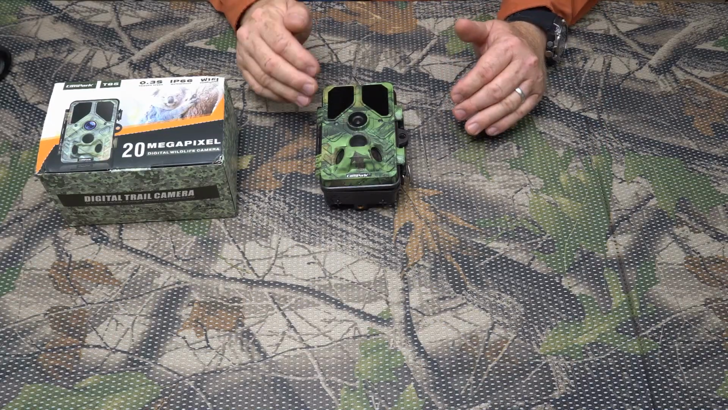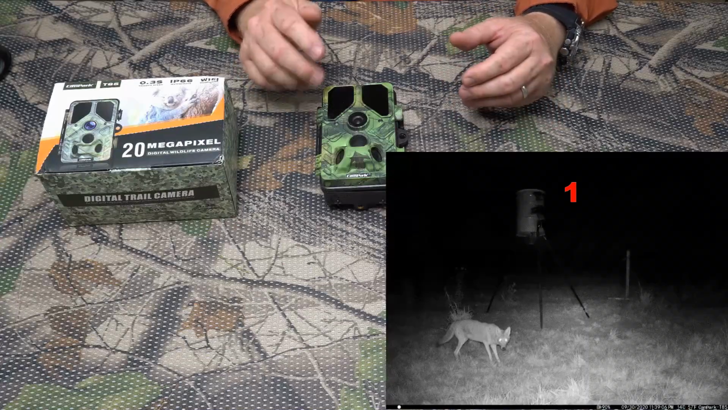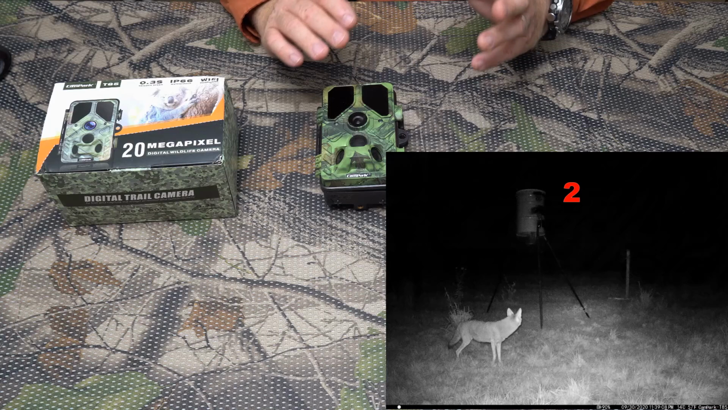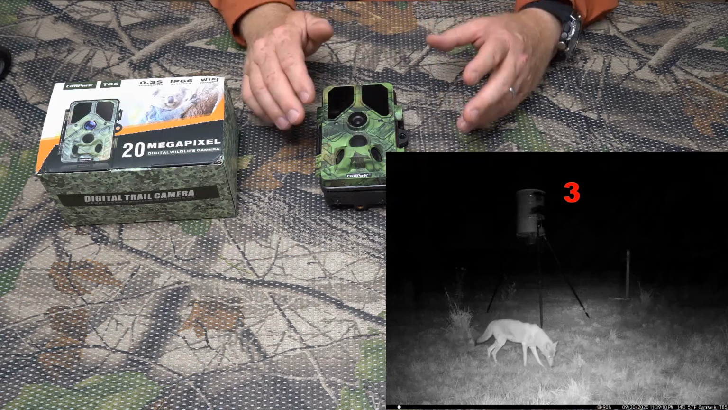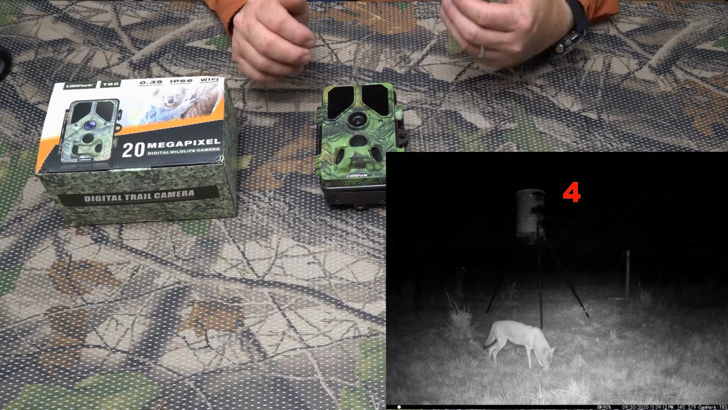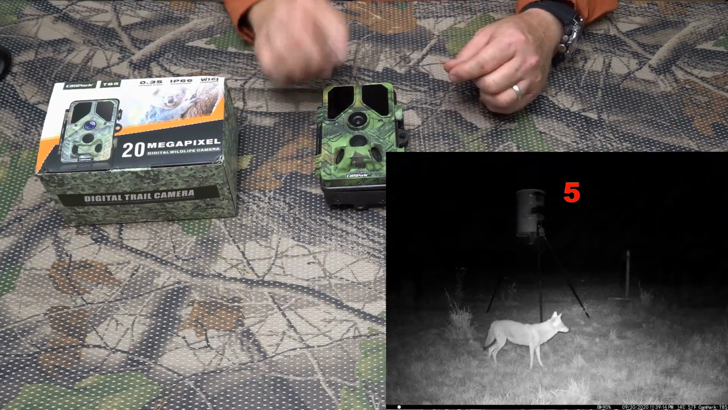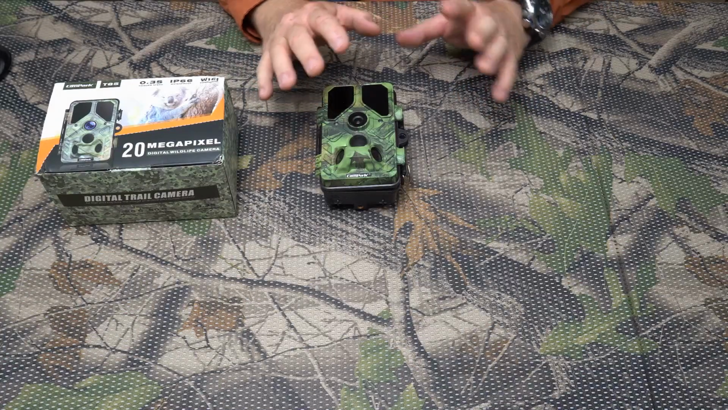All right, so let's talk about the picture of the coyote. Let me throw that up there. Okay, I took a series of 5 pictures of that coyote, and it stood there the whole time. Now you're like, well, what's that got to do with anything? If you've never run a trail camera before, you really don't know how rare it is for you to catch a picture of a coyote.